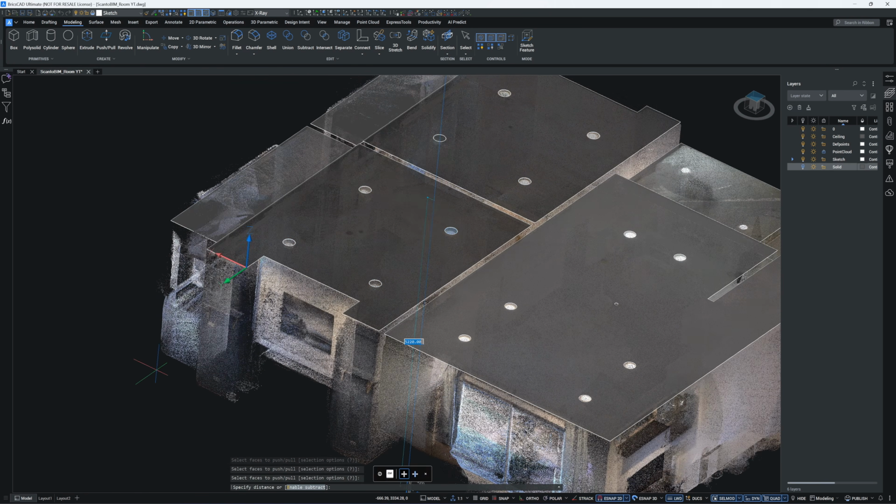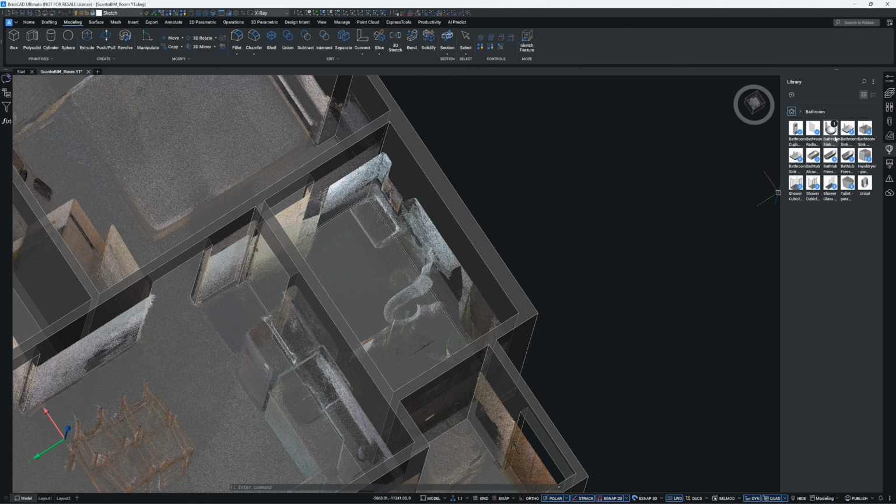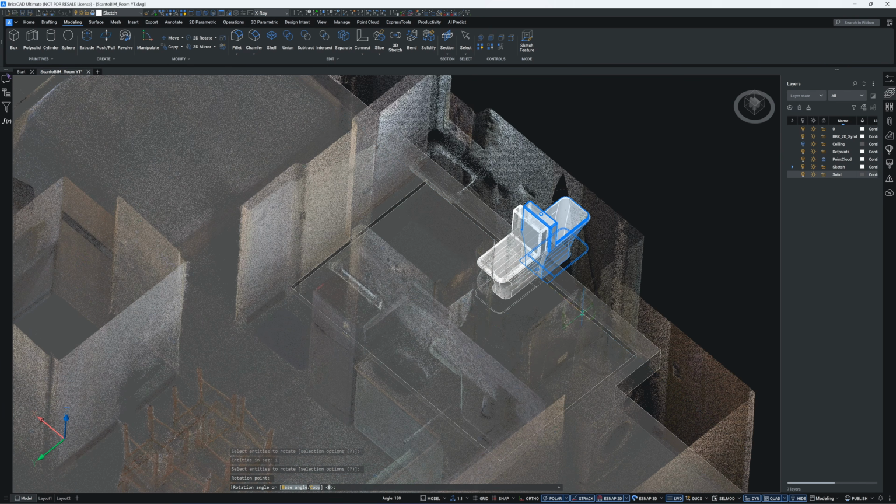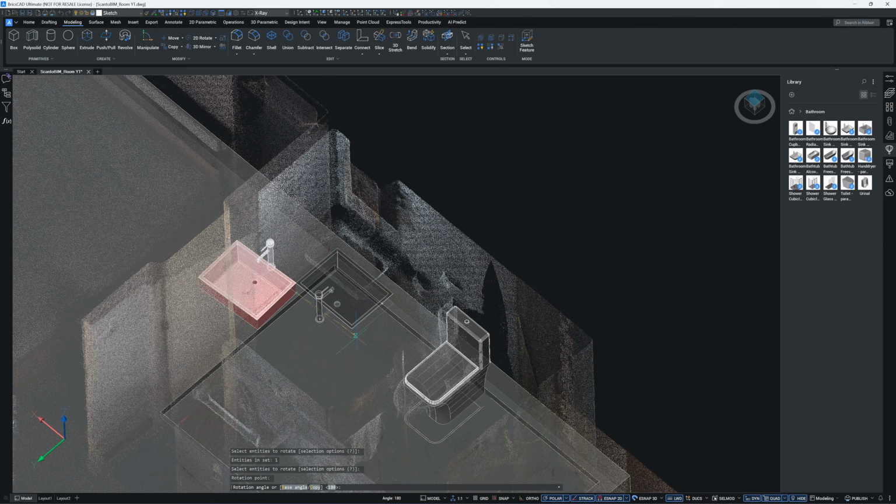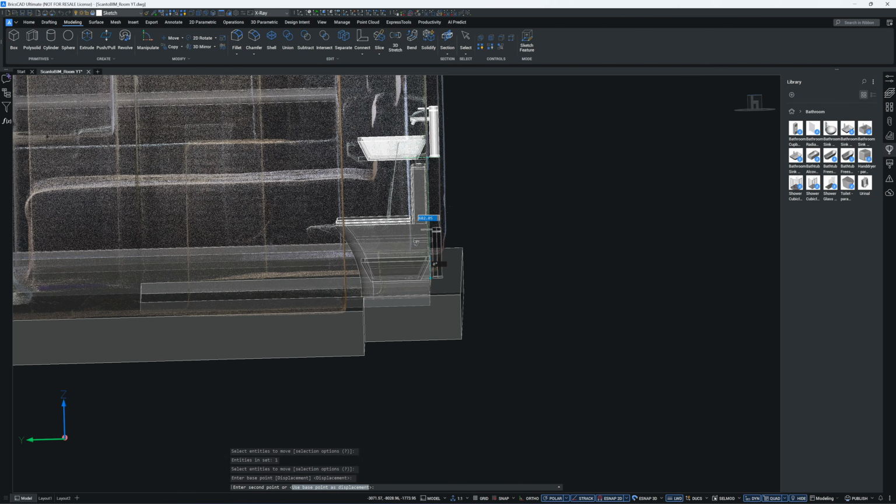Now that the ceiling panels are finished, I'm going to union them together into a single entity. BricsCAD also comes with a model library. I'll drop a toilet into this bathroom. There aren't as many preloaded models as in SketchUp or Revit, but at least I don't have to build it from scratch.